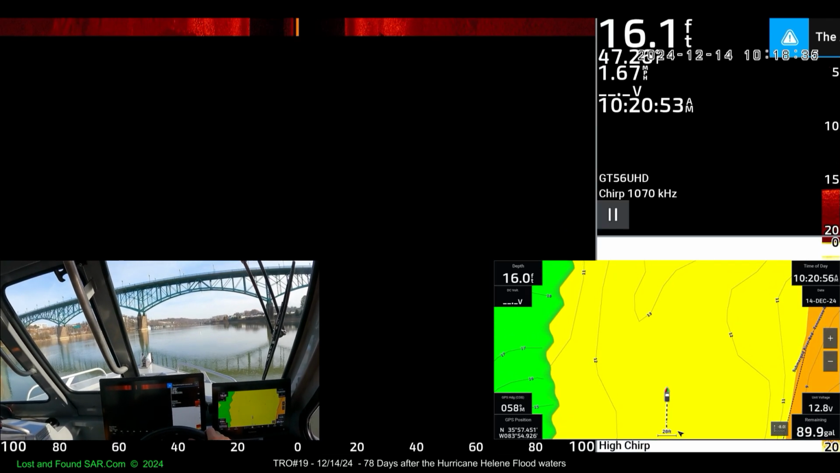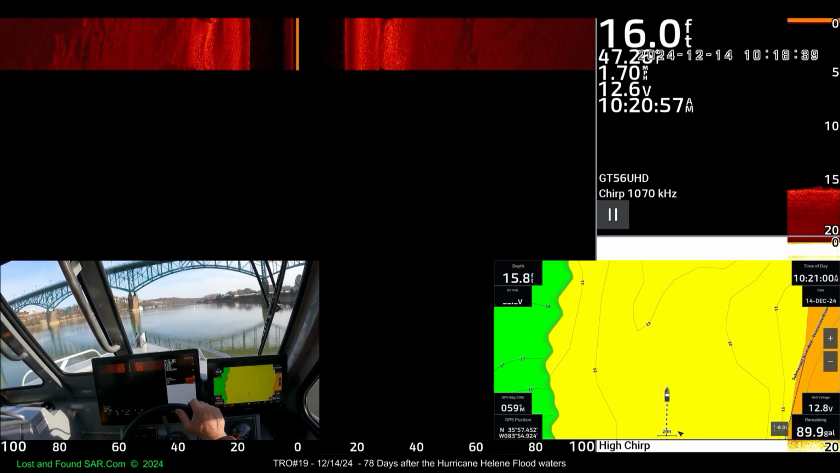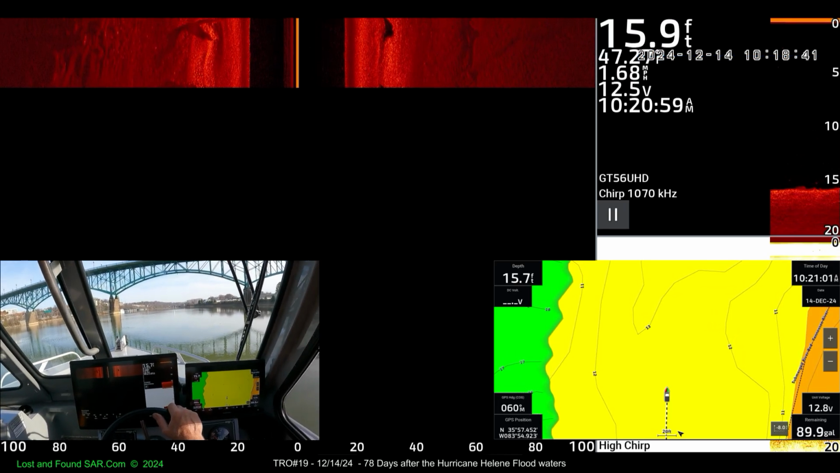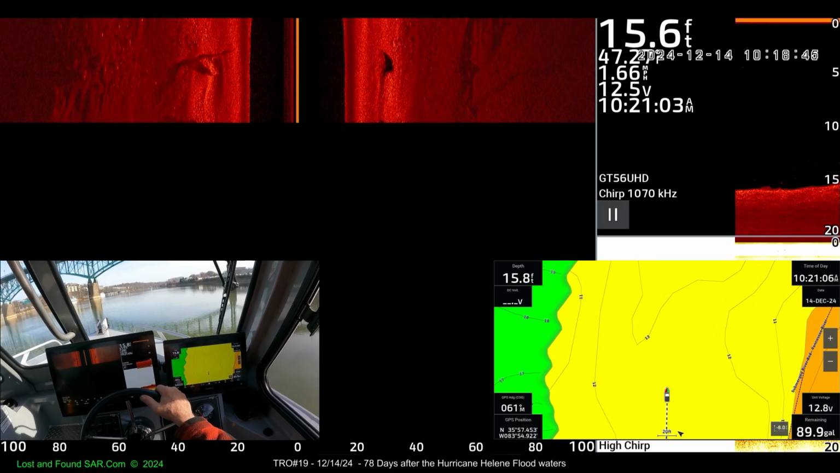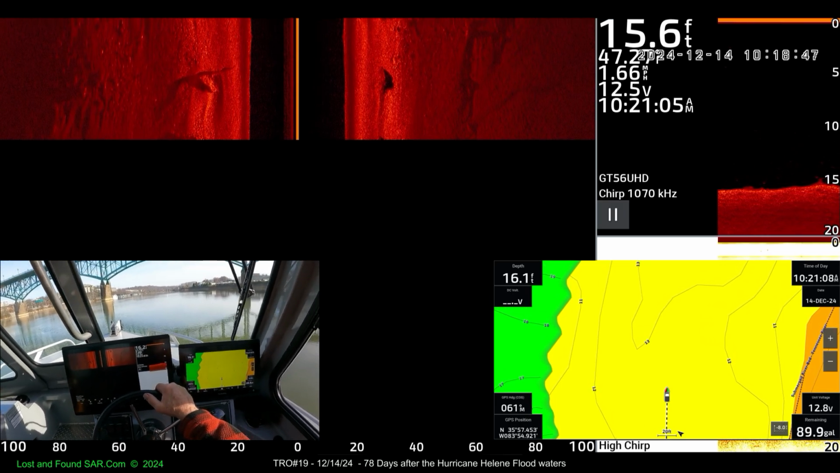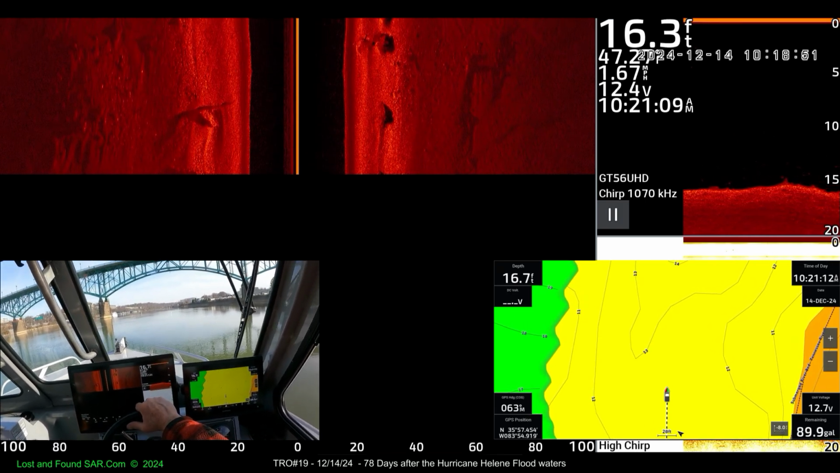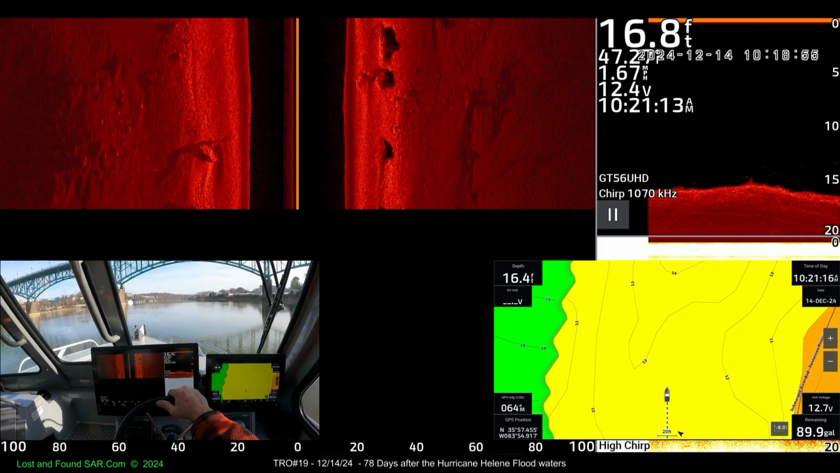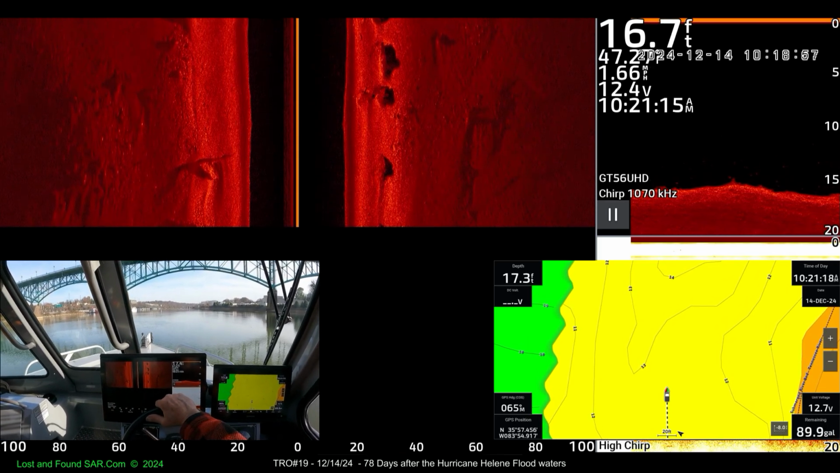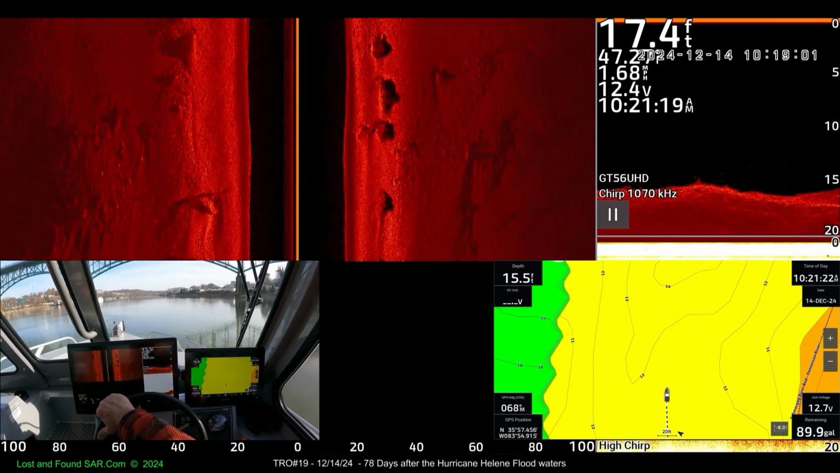Active Captain memory card, something about that. He likes saying that. It's another deal. When you've got two chart plotters, you run off of one Active Captain memory card in your choice of which unit, but it can only be in one unit. And it makes the second unit always error, looking for its Active Captain app.